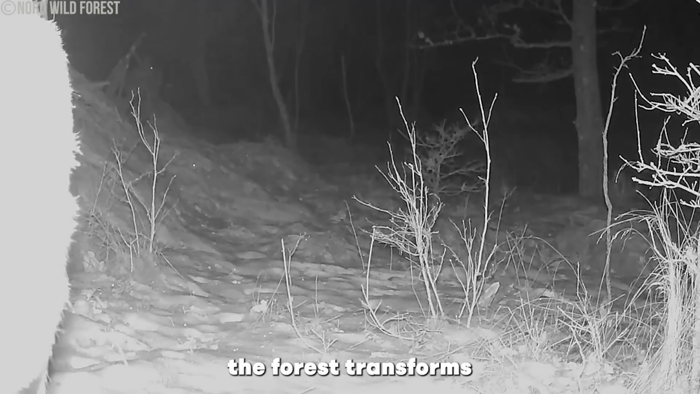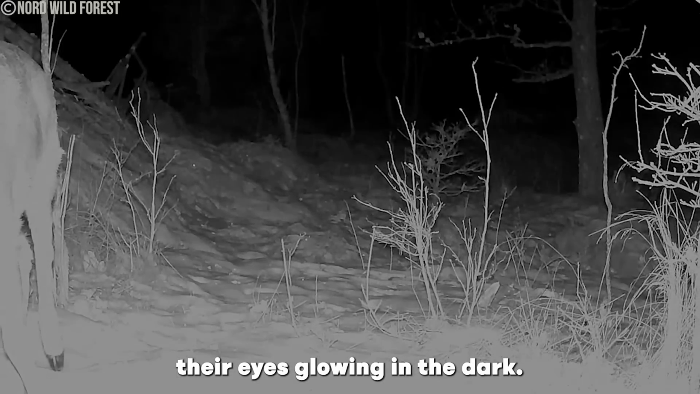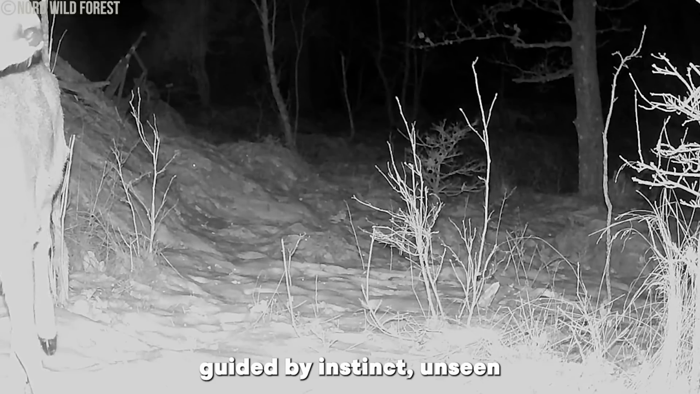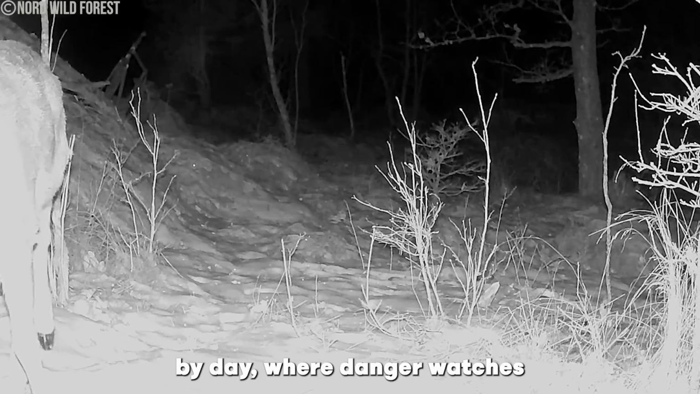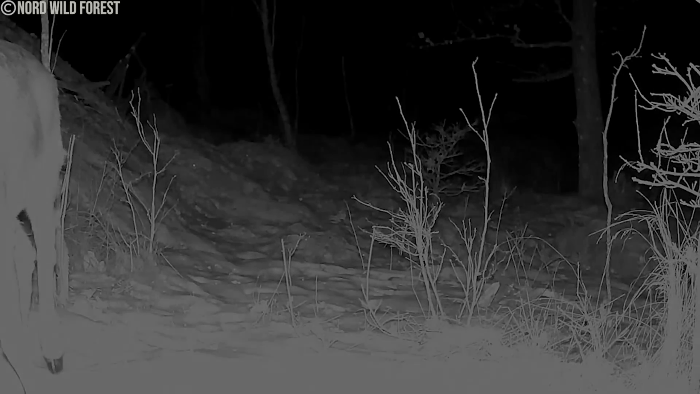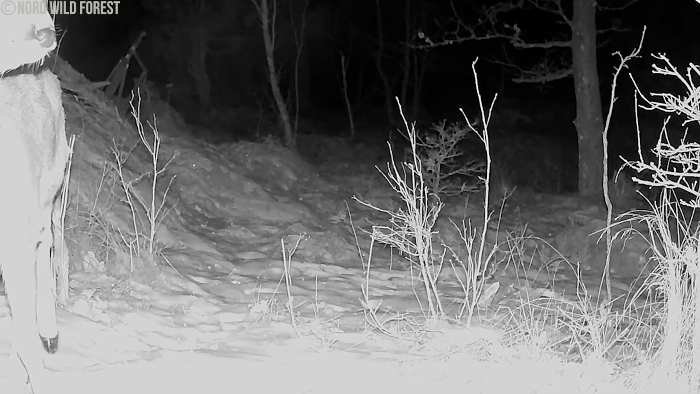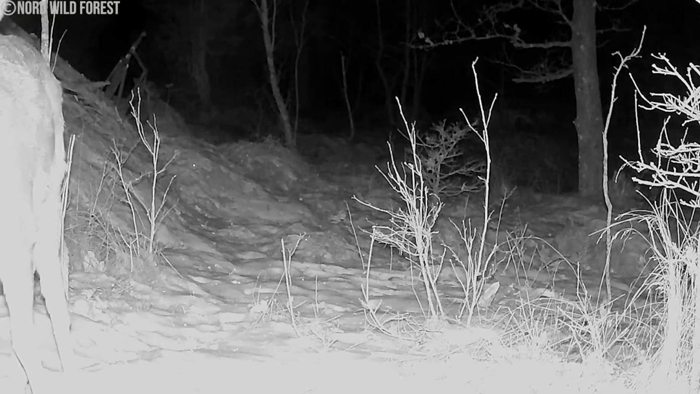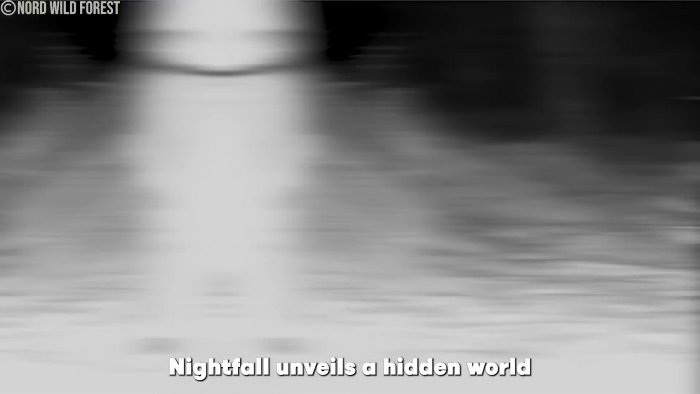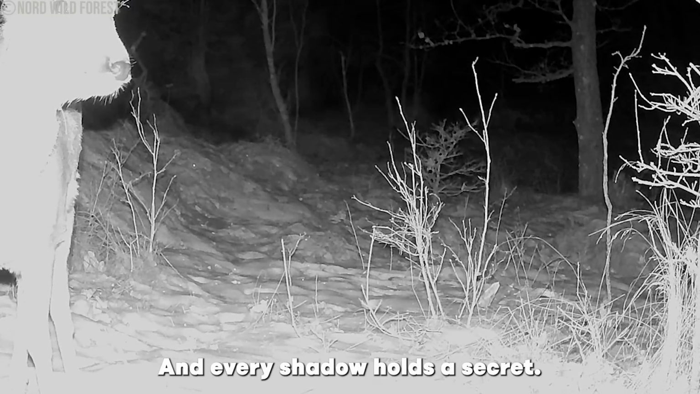In the dead of night, the forest transforms into something primal. Wild animals roam with silent precision, their eyes glowing in the dark. It's a world guided by instinct, unseen by day, where danger watches quietly from the shadows. Nightfall unveils a hidden world where instinct rules and every shadow holds a secret.